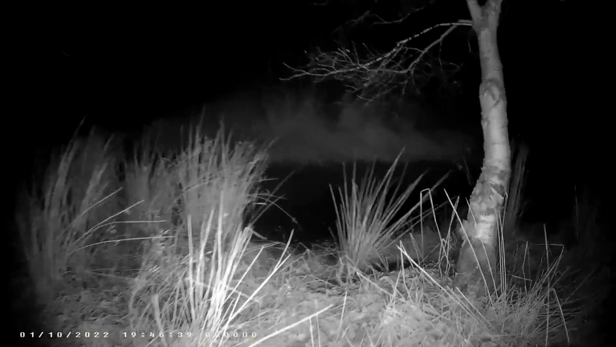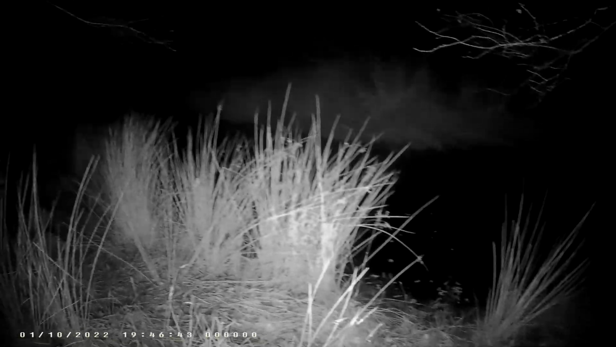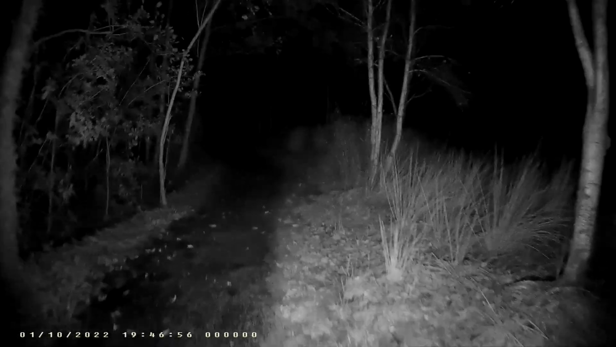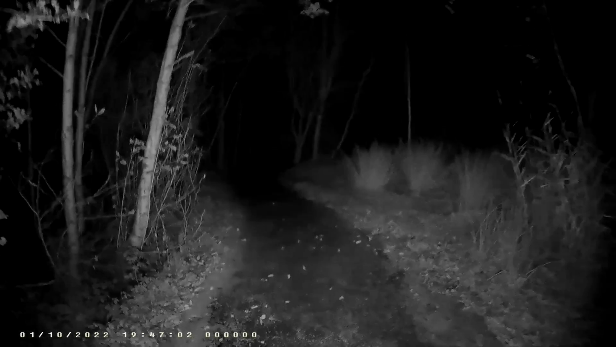There is a pond. There have been ponds dug out for nature and stuff, but basically this land is actually just a bog. There's not much good for anything else. So this garden was constructed here.